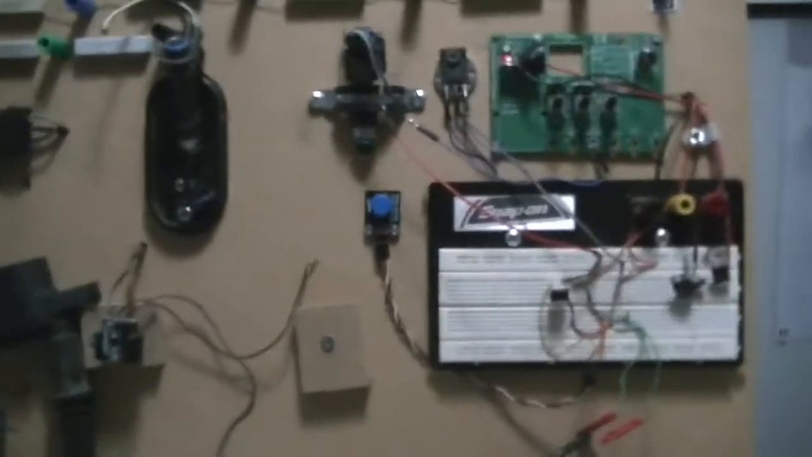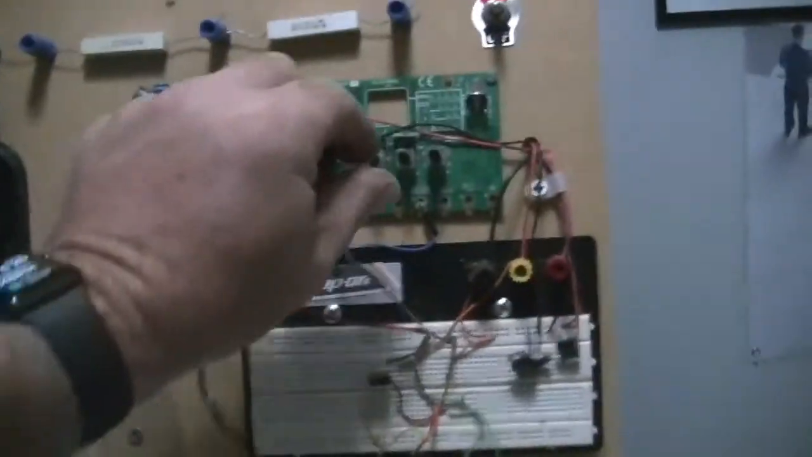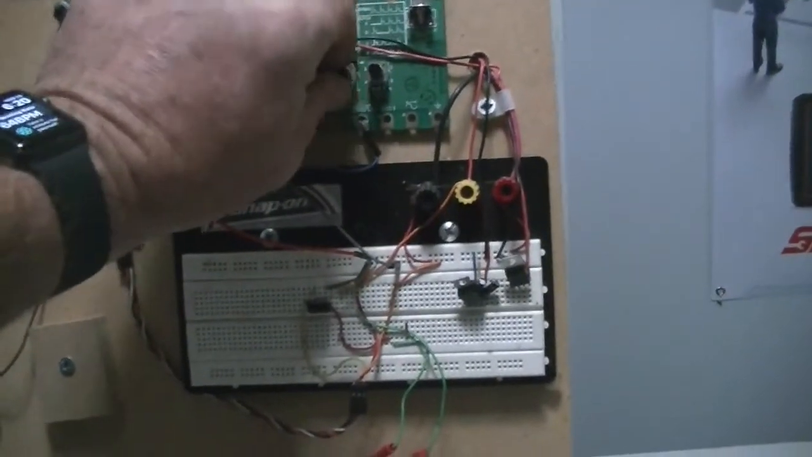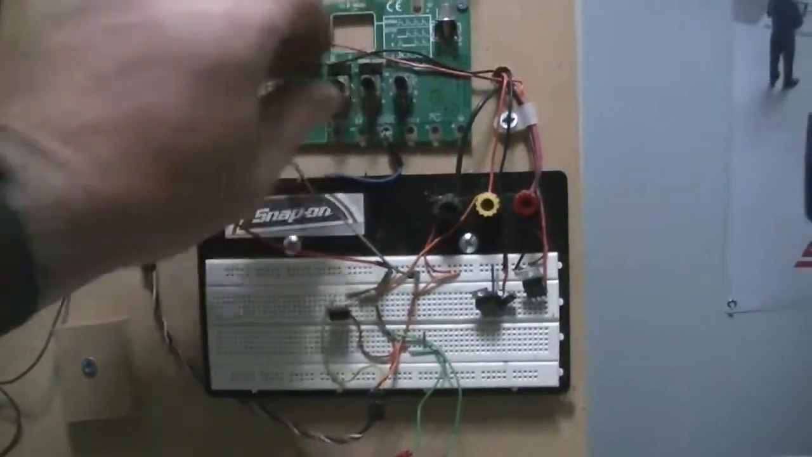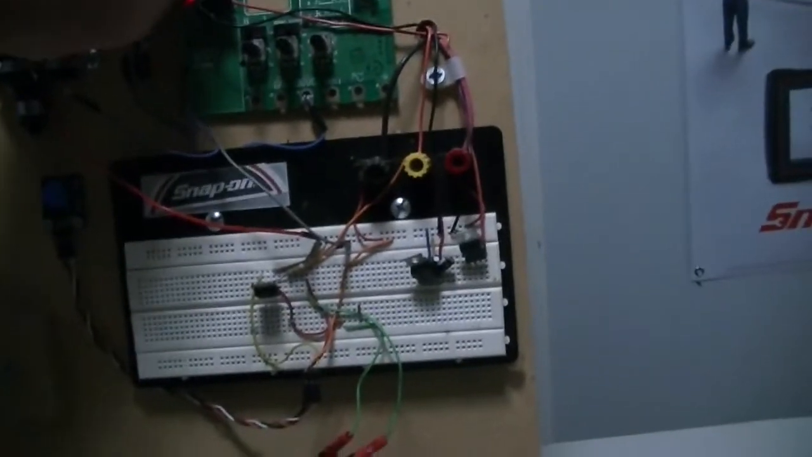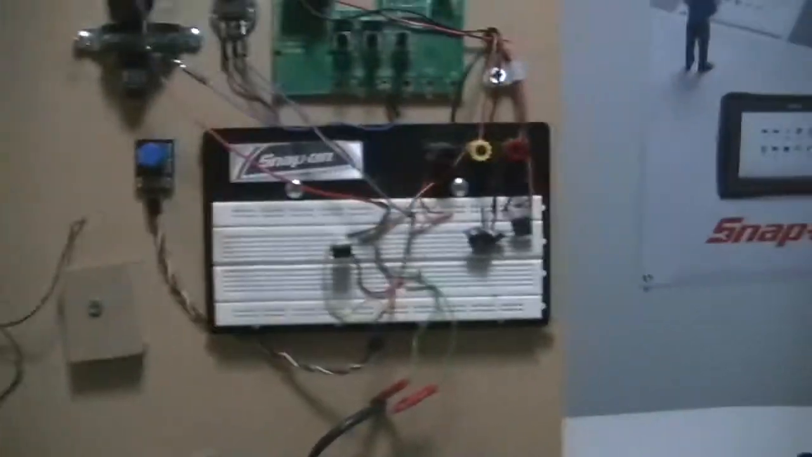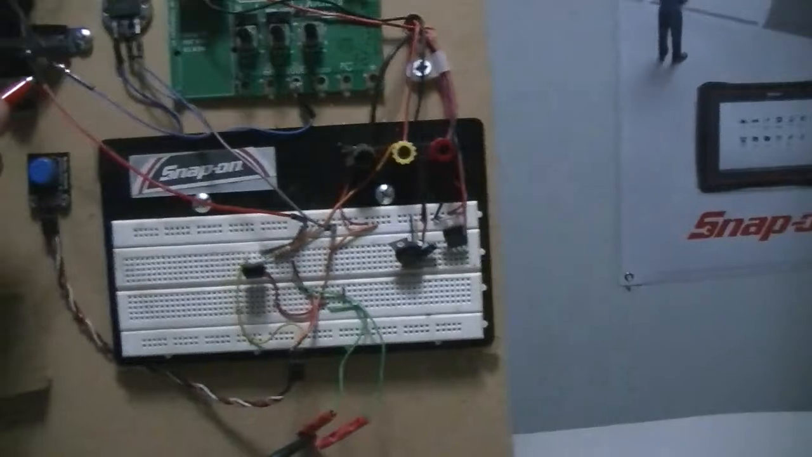And I got them acting like corrosion in the circuit. But I hope this video is not too shaky, because I'm trying to run two tools here and hold the camera at the same time. Sometimes I wish there was an easier way.